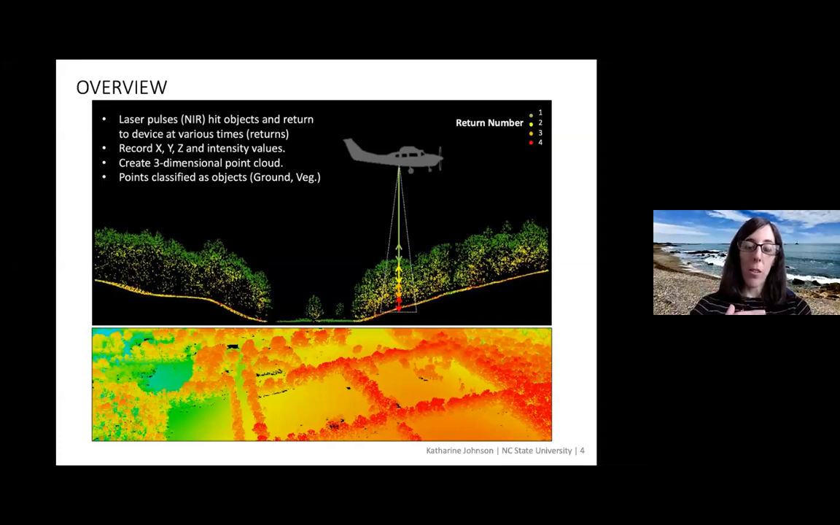So they can actually get as far down as the ground surface. Once the laser pulse interacts with features on the landscape, it then returns to the device on the aircraft. So every interaction creates a point, and a three-dimensional point cloud is then created from all of these interactions. And then the point cloud is classified based on what the objects are.